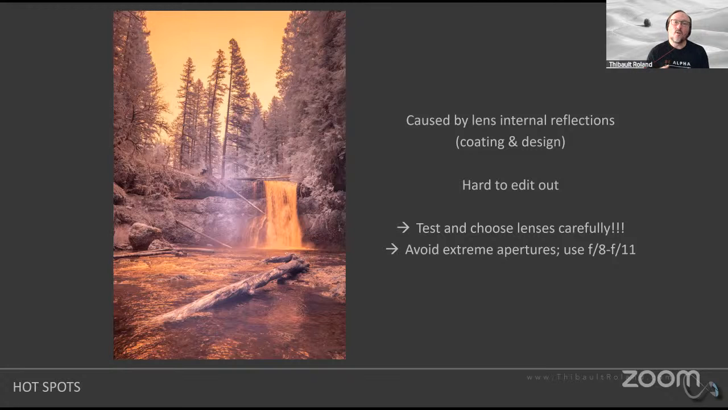Some lenses are going to be better than others when it comes to shooting in infrared and not having those hotspots. It's super hard to edit out because, as you saw earlier in the previous picture, it was almost a circle, so that could be okay to edit out. But in this particular picture, it's elongated.